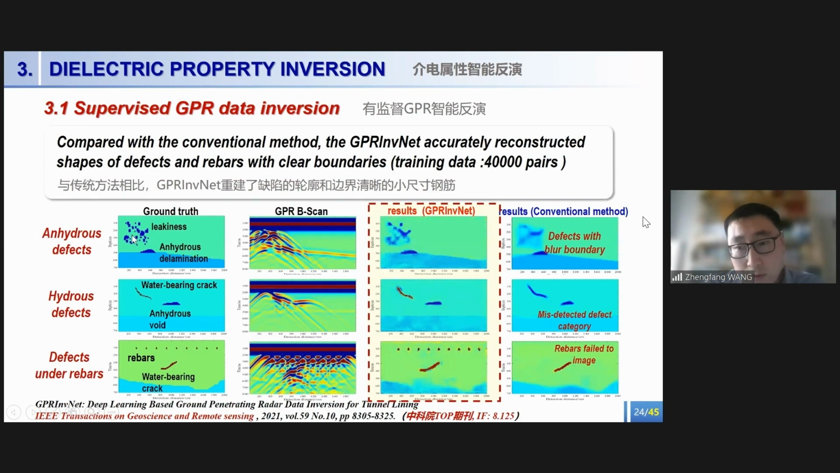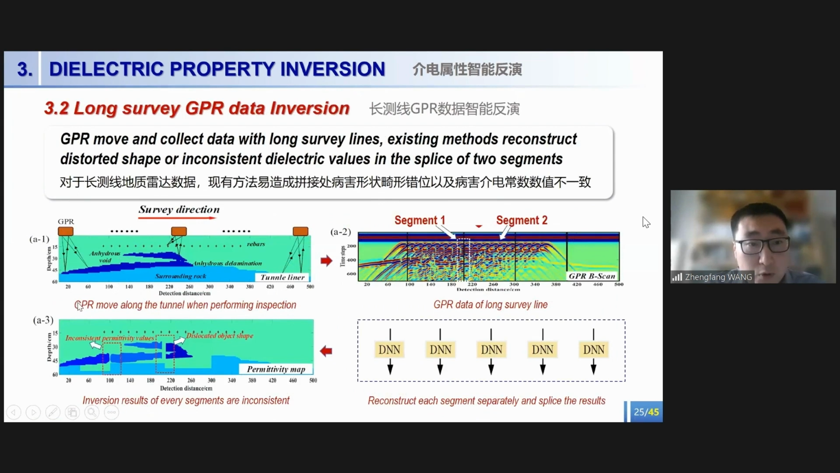Then, as we know, GPR usually moves along the tunnel when performing the inspection, and collects data of a long survey line. The existing method divides these data into several segments and uses a DNN model to process each segment separately and then splice the results. This may lead to distorted shapes and inconsistent dielectric values in the splice area of the two segments, like this.